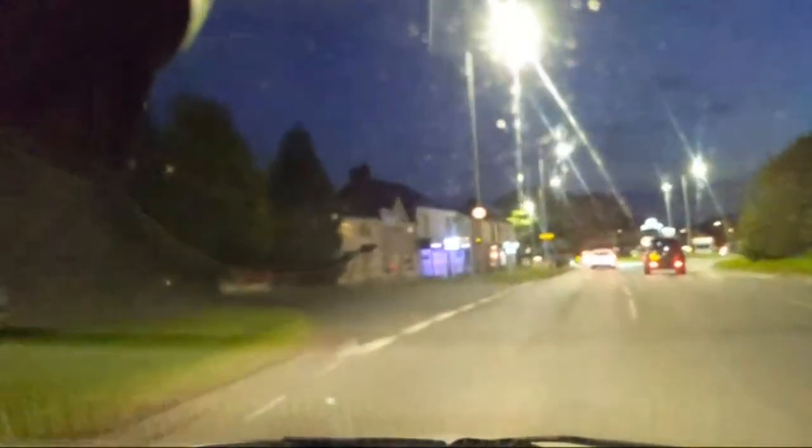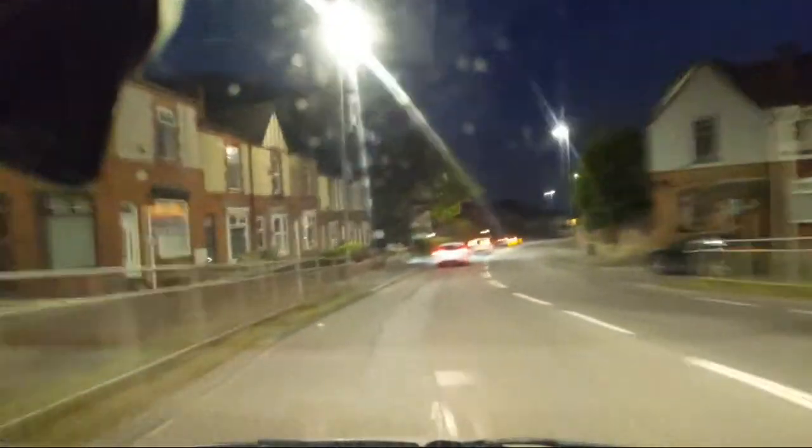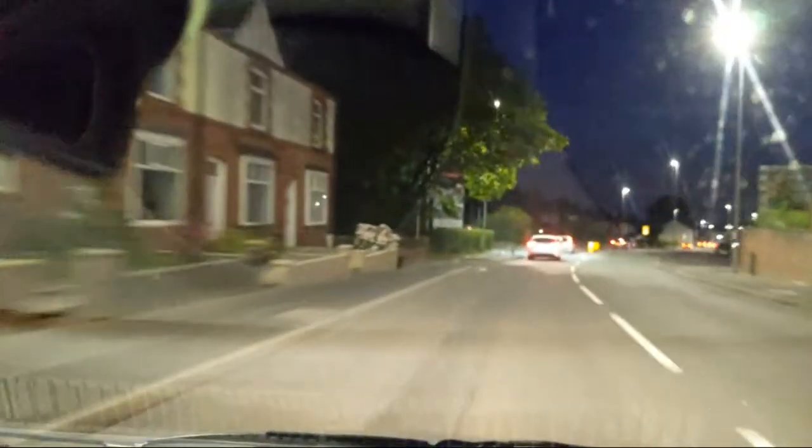Although I'm not going that way, we're going to go through West Orton, through Hindley. Although I'm not going to Mackey's. It's very out of focus, this, isn't it, today? I don't know quite what's going on.